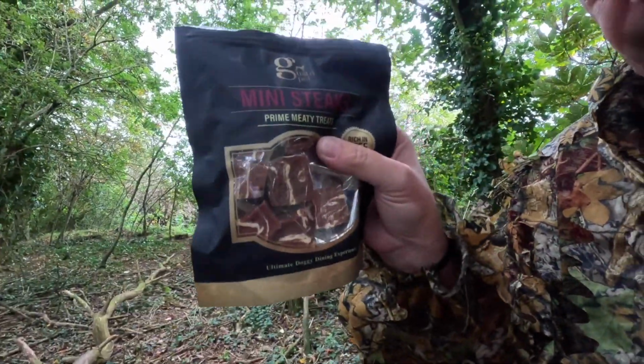So we're going to leave them down tonight. What's going to eat them? What's going to eat a mini steak? Will it be a badger? Will it be a fox? Could be anything. What else have we got? Is that it? Oh, that's it for food.